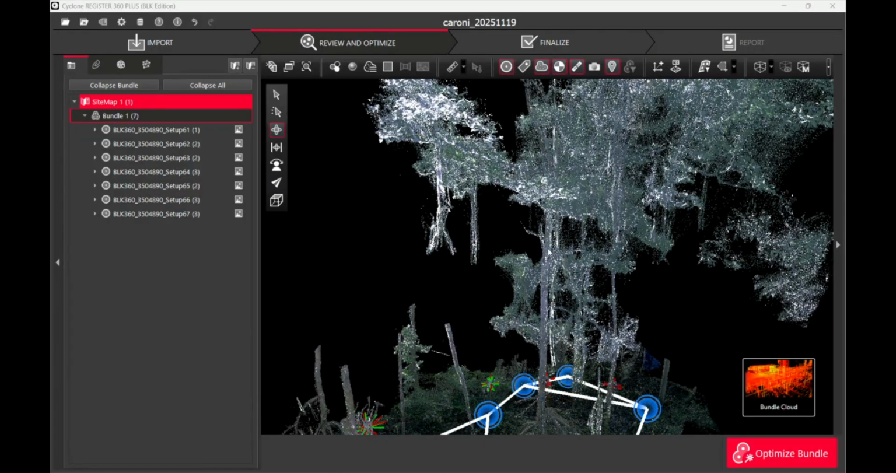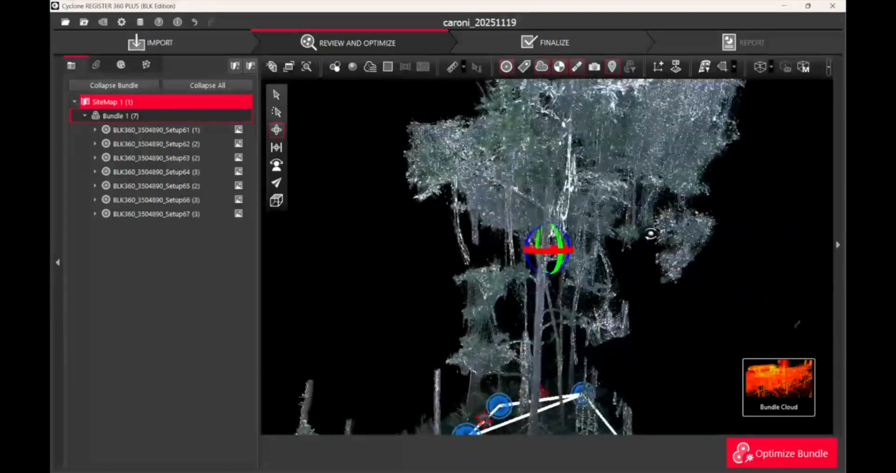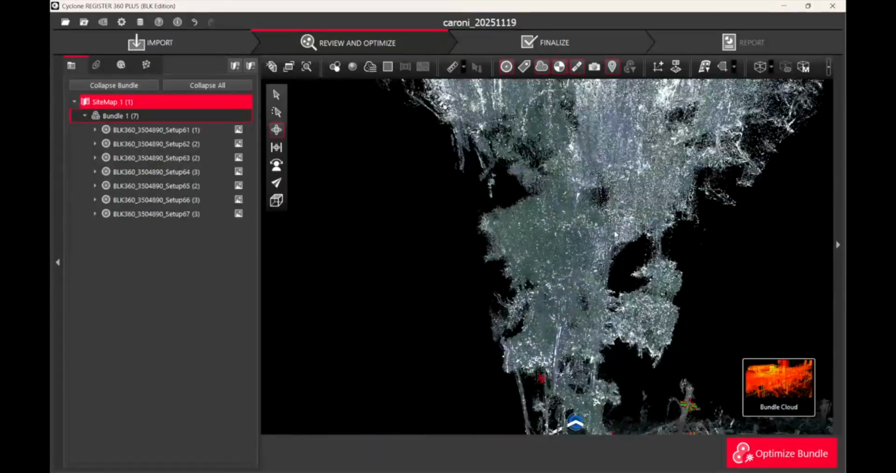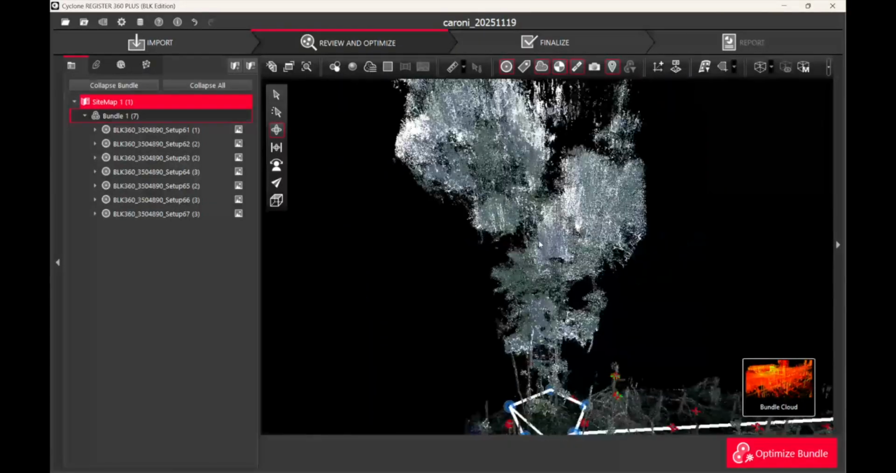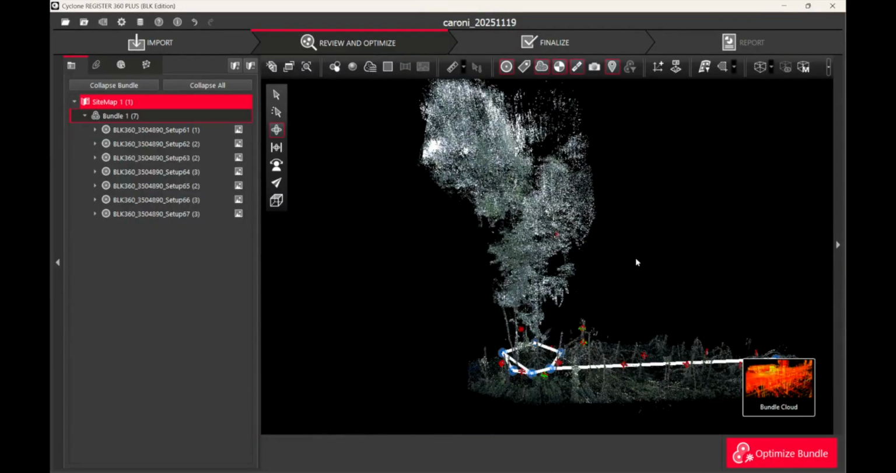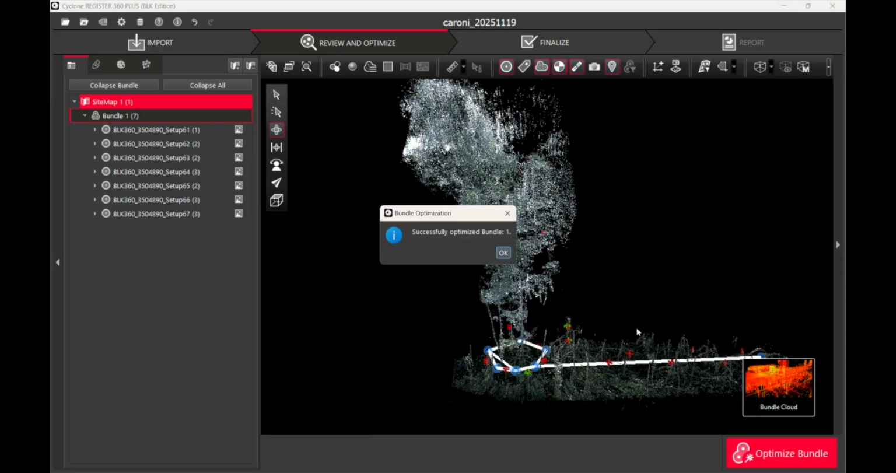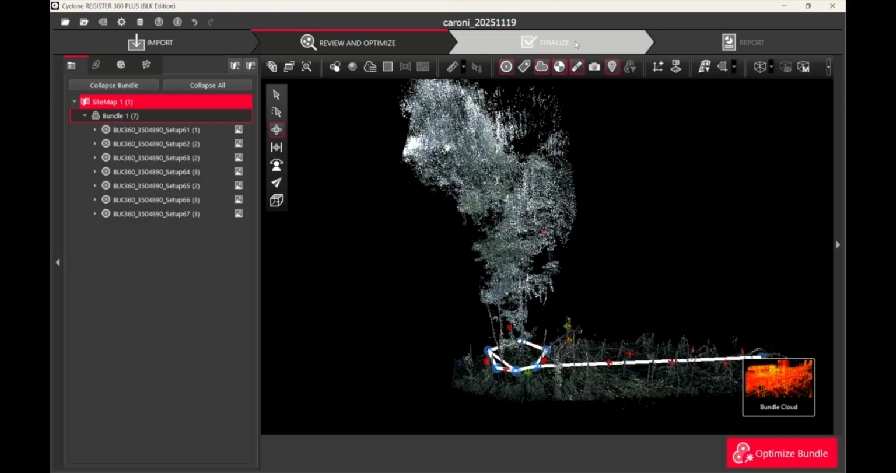So this is our focus tree area. I was a bit hesitant to delete the points in the canopy. These can be cleaned later in Cloud Compare. Once we have selected a bundle, we can click Optimize Bundle and then move on to the next step, which is finalize.